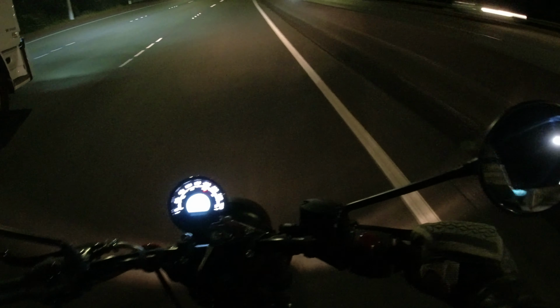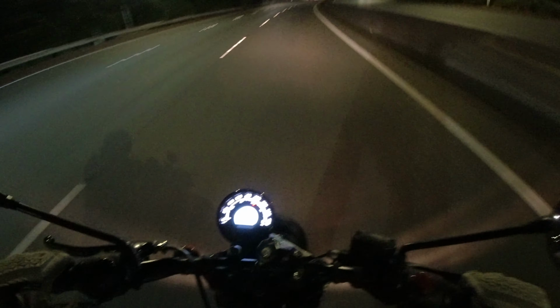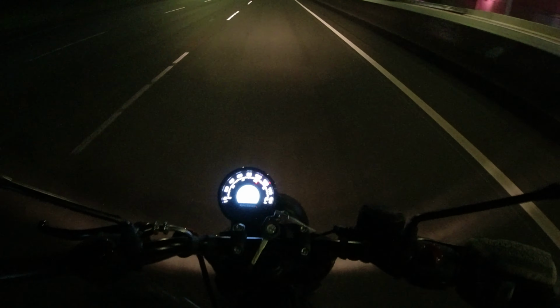You got the Interceptor, which at the moment doesn't quite have a sibling in the 350 game. I suppose this or the Classic would be the closest you get. But the Classic has that pre-war styling. This has got a more modern aesthetic to it.